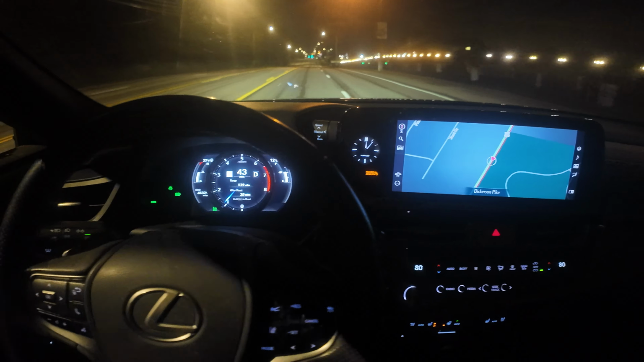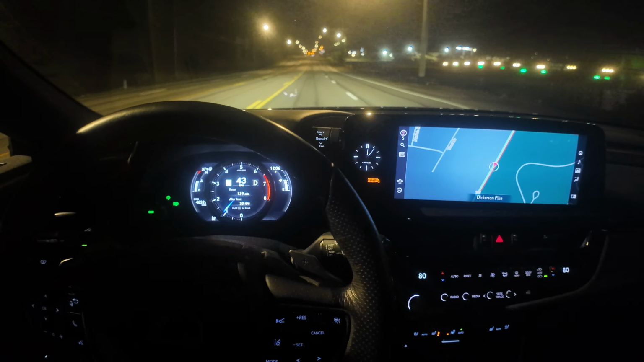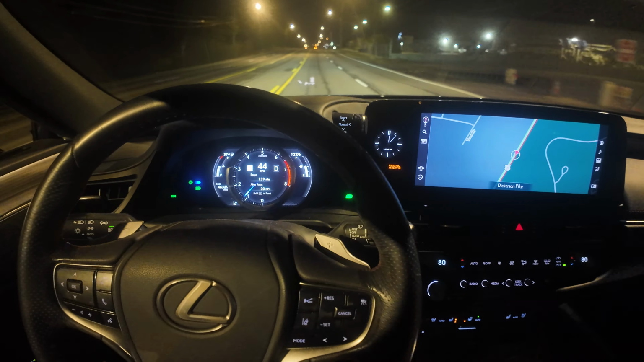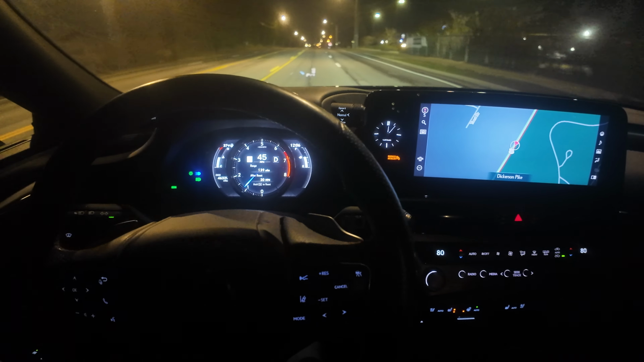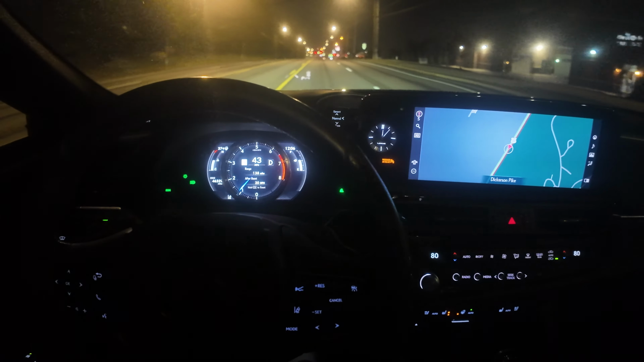Oh, that's a haunted house back there. I didn't even know that. Oh yeah, I remember now. Yeah, haunted house right here, next to a high school.